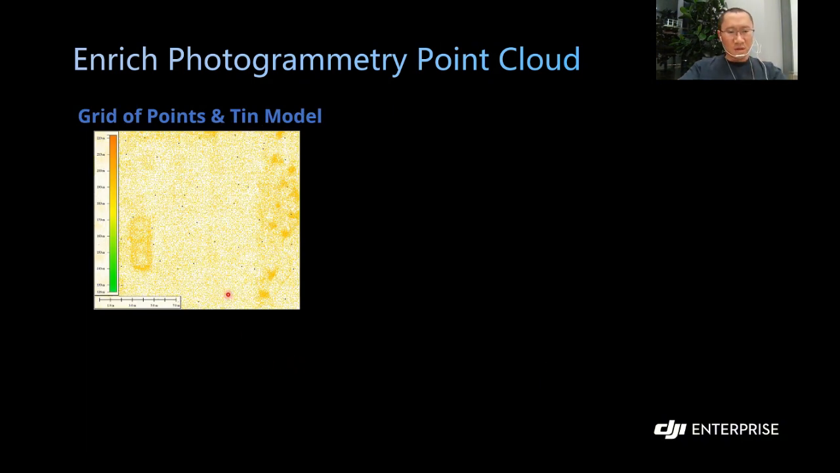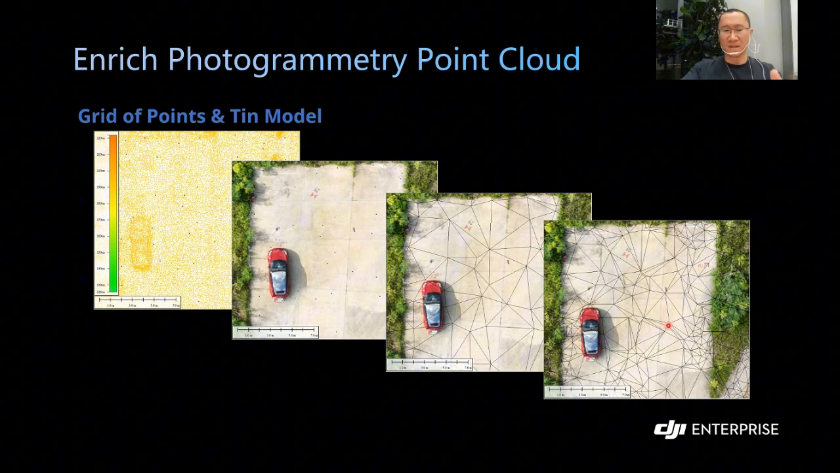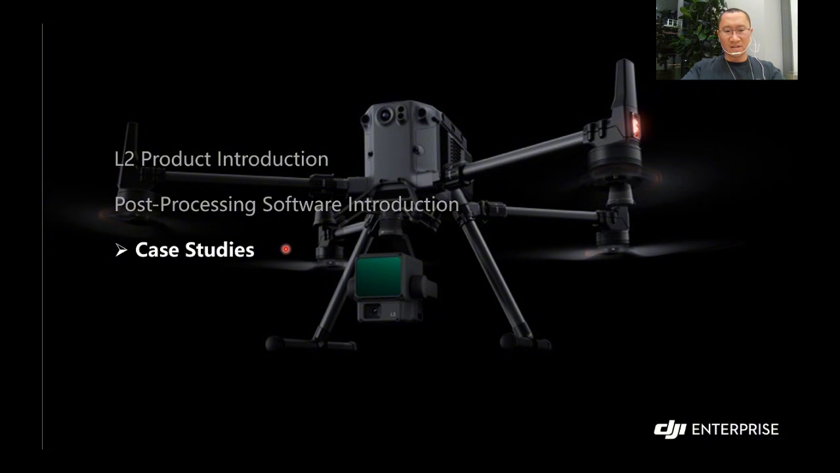The brown one is a raw point cloud. You can see it's very dense, lots of points. But usually sometimes we don't need so many points. So we can use the grid points to get these black points, which have some regular distance, and then we can use these points to get the DEM model. The model size can be larger or smaller, depending on your settings. It's really useful. So the third part, I will share some case studies.